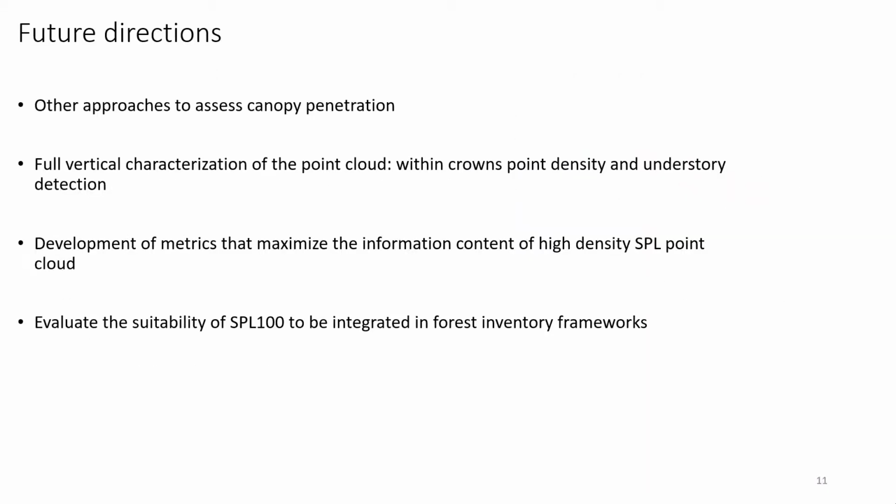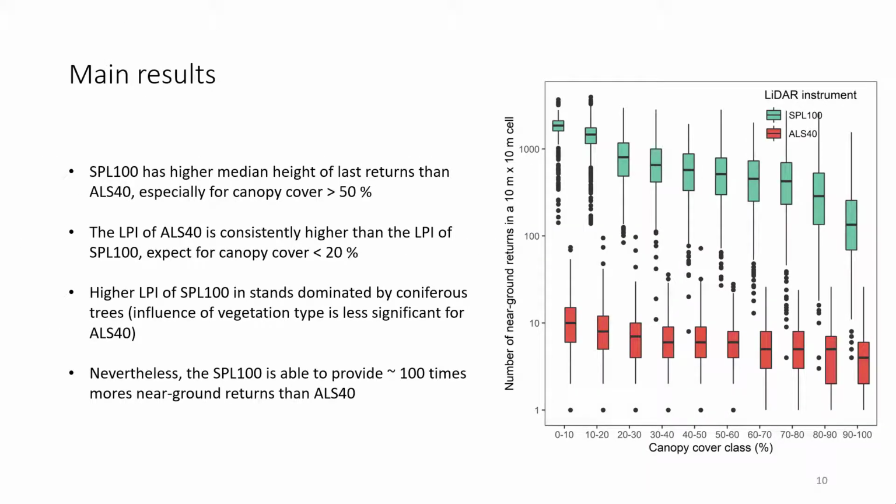However, if we look at this figure here, where we look at the number of ground returns in a 10 by 10 meter cell, we can see that in any type of canopy cover class, the density of SPL is so high that we get around 100 times more returns than the conventional LiDAR, 2.5 points per square meter.